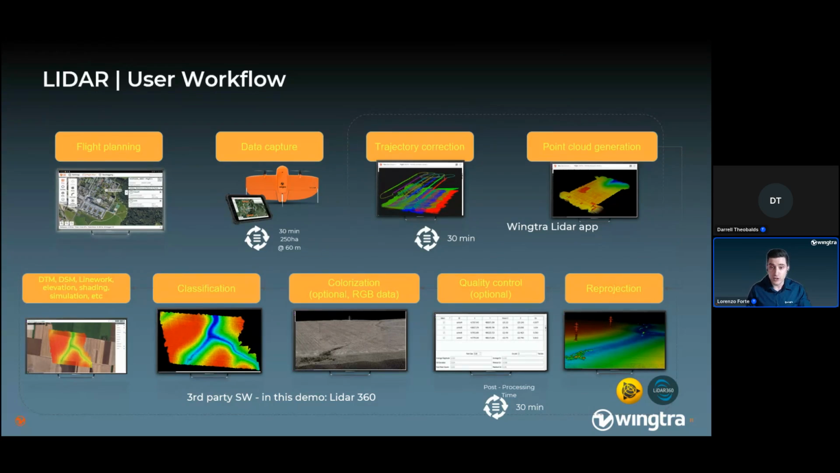Go back to the office, use the Wingtra LiDAR app to do your trajectory correction, and then generate a point cloud last file that then can be exported into your preferred third-party software. So it could be Trimble Business Center or LiDAR 360 in this case. And you can also interrogate the data as needed, multiple options which Darrell will also explain more later. We can go next.